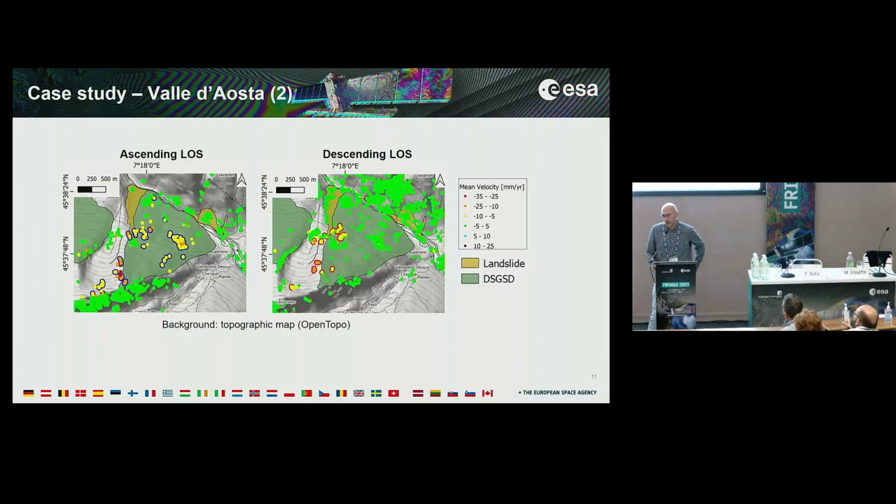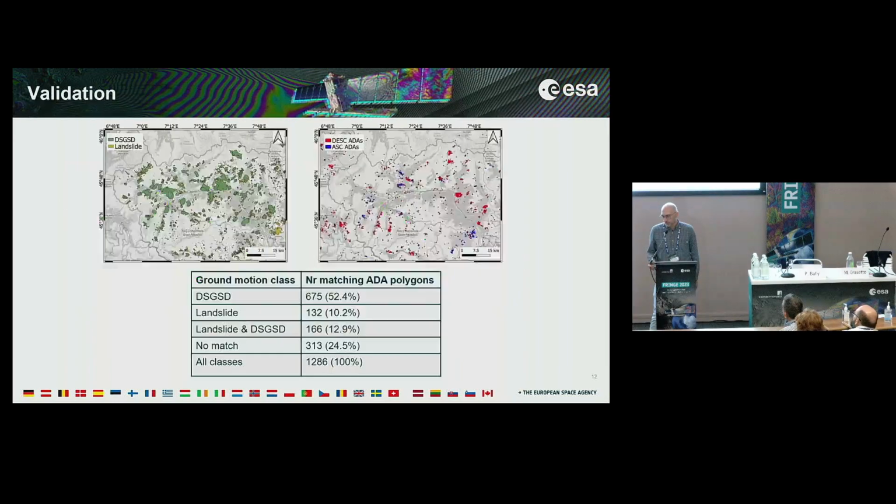Here it is also evident how the ADA finder algorithm is working, and we can see that most of the moving points are delimited, selected as part of active deformation areas. Here we just show the result of the combination between the Italian national landslide inventory and our maps of active deformation area in ascending and descending orbits.